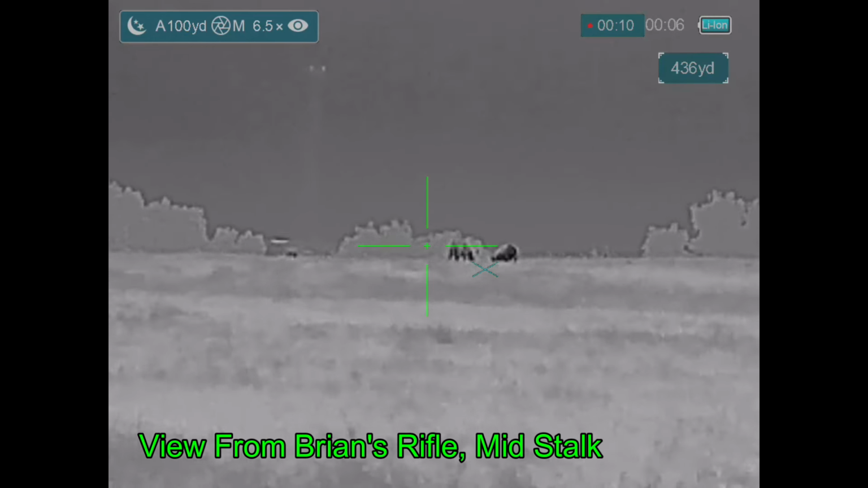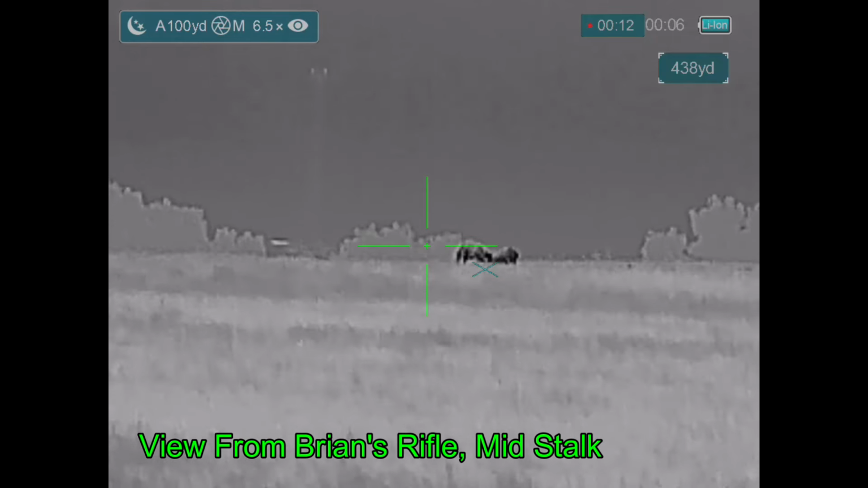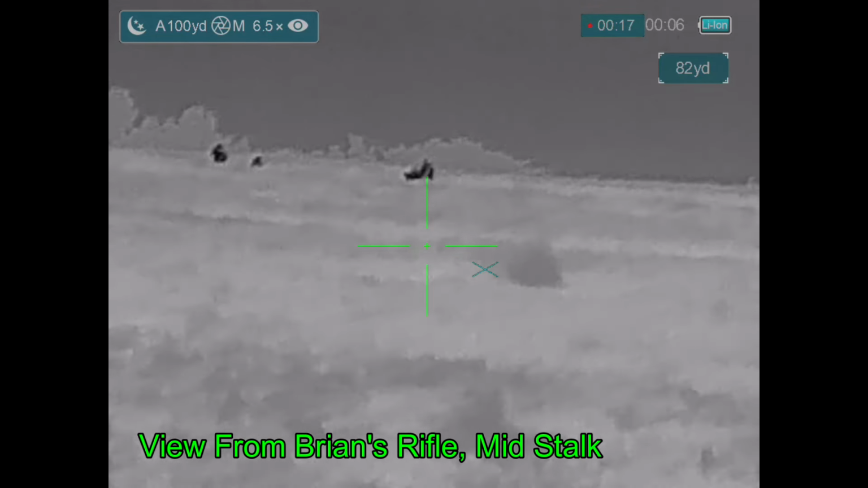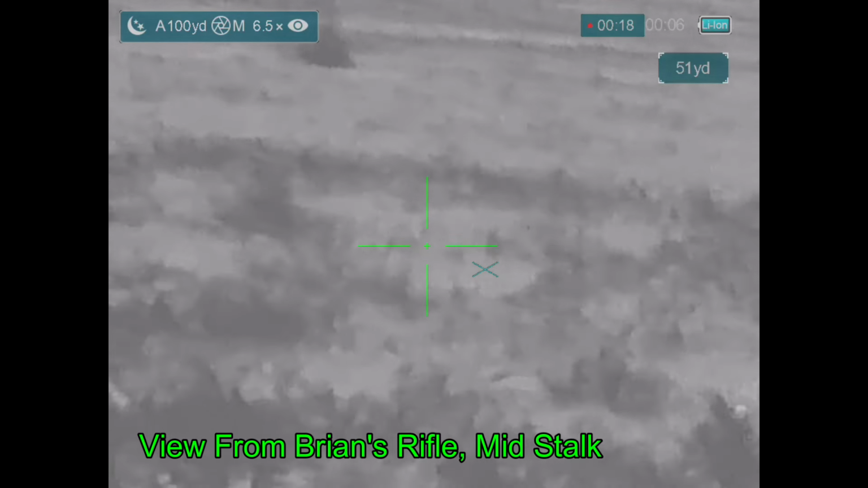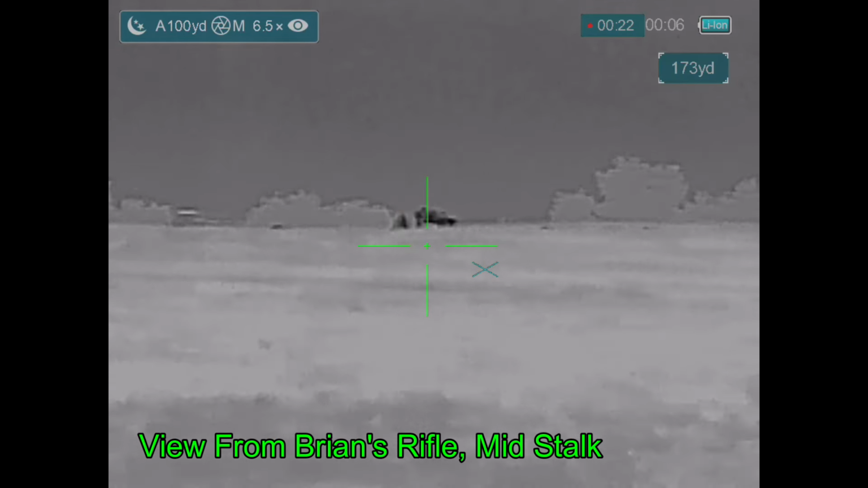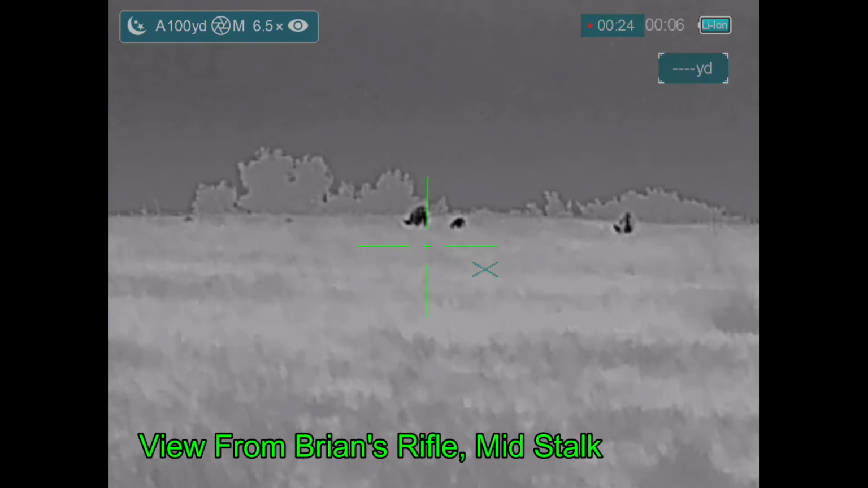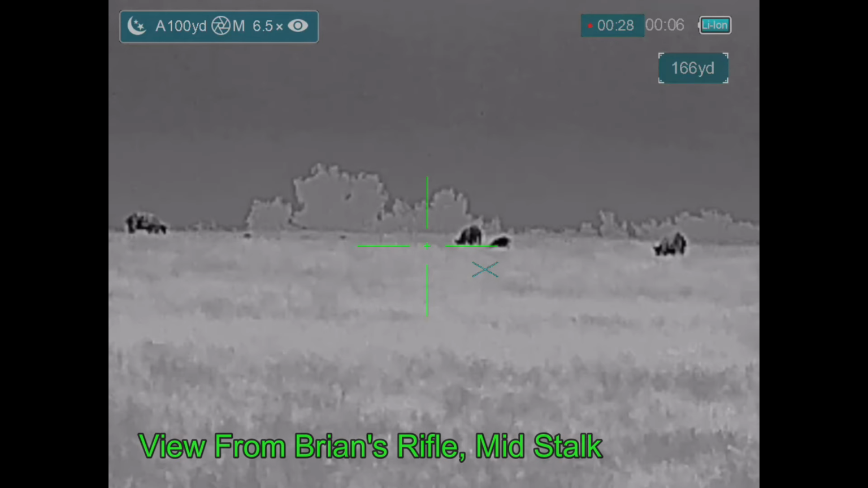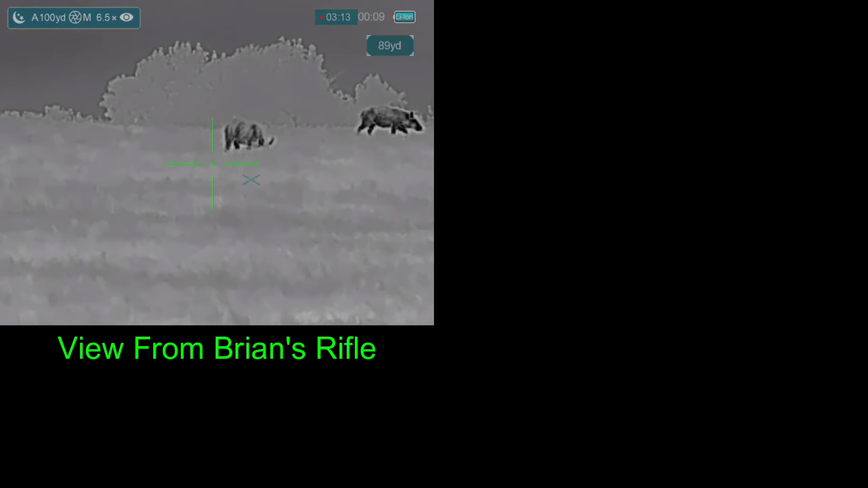And now we've moved up. The problem we're having here is we've got some hogs that are skylighted, or they have the horizon behind them, and we don't like that. We don't want to be shooting over the horizon. And I'm telling Ben they're out there at about 190 yards. So we're going to move up. And that's what we've done here.